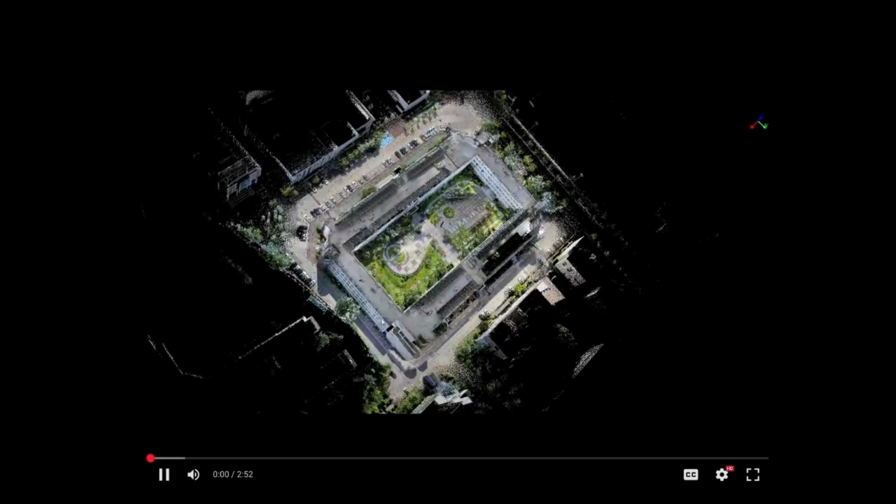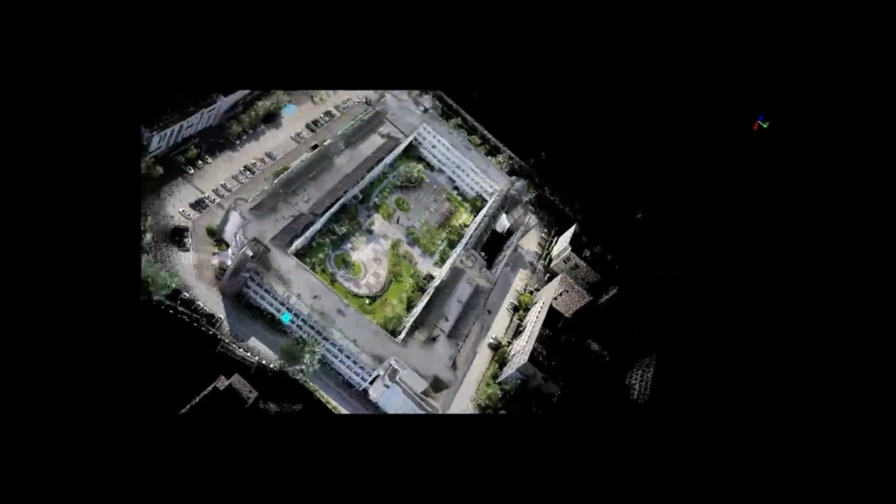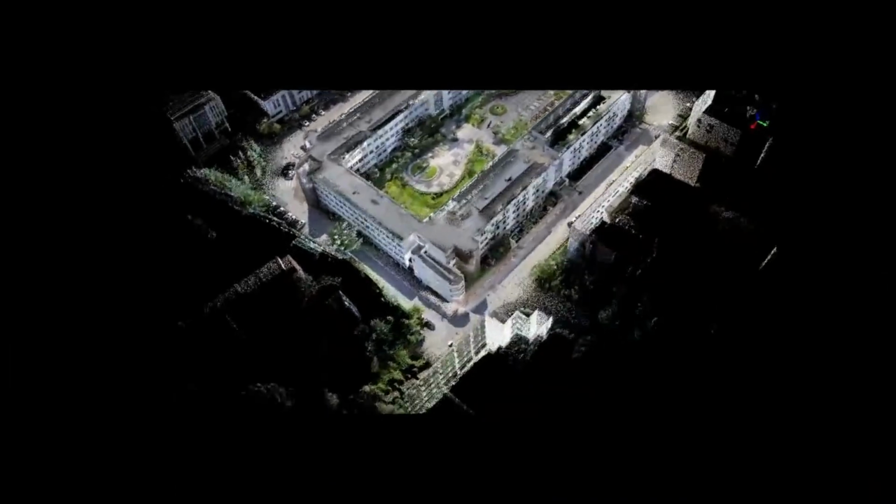So let's take a look at a more robust data set. This was probably about an hour capture, walking around, maybe a little bit more. This was both inside and outside, and also included the courtyard there. So a very challenging environment. Again, this was done in one go, one pass. This wasn't multiple passes, it was just one.